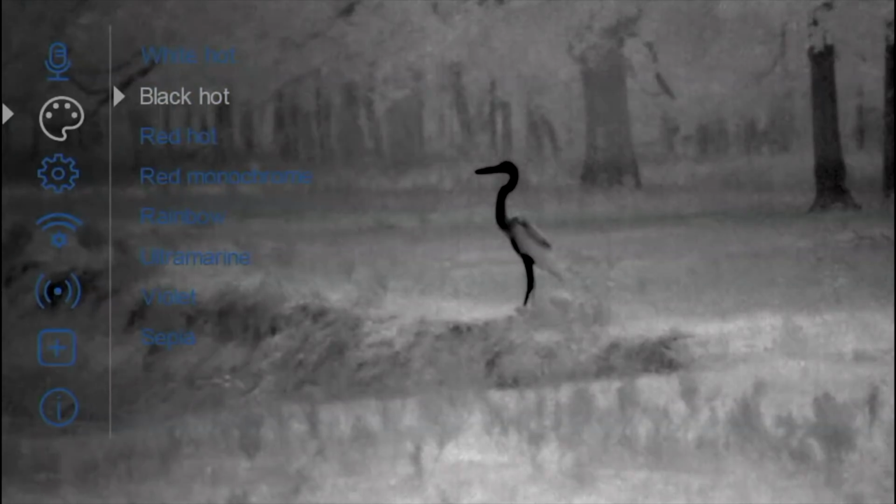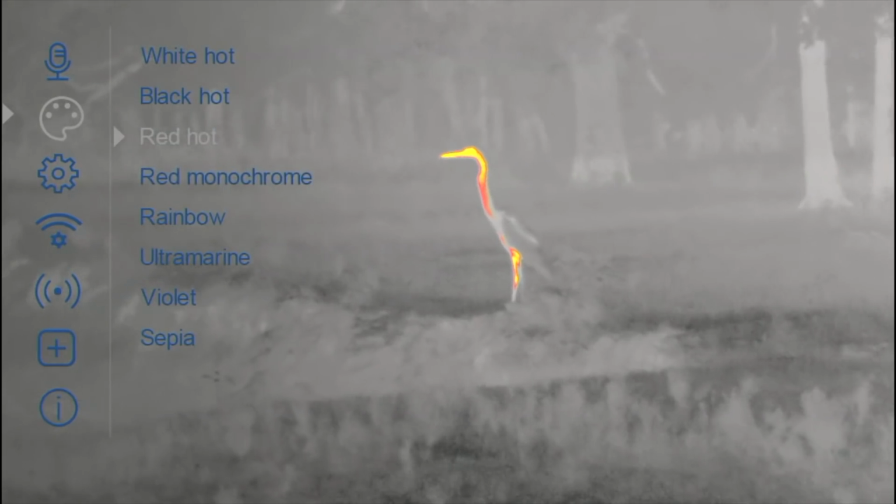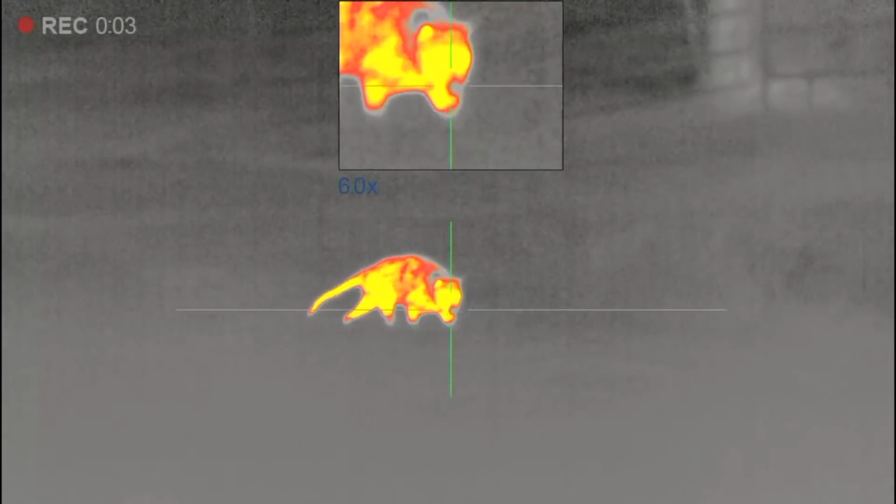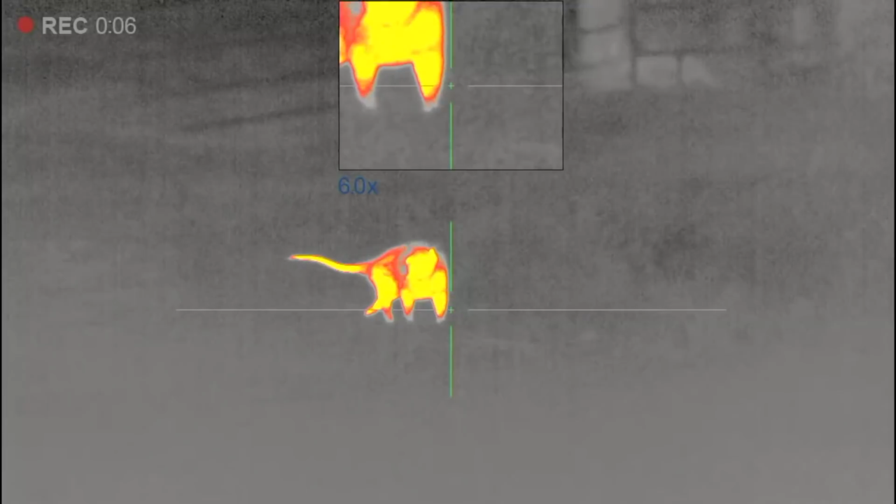Around 2 a.m., this egret flew at less than 50 yards at the pond. I played with the color palettes again, and I really like this red hot. Ten minutes later, this possum walked within 30 yards. Again, the image is so incredibly sharp and crisp.